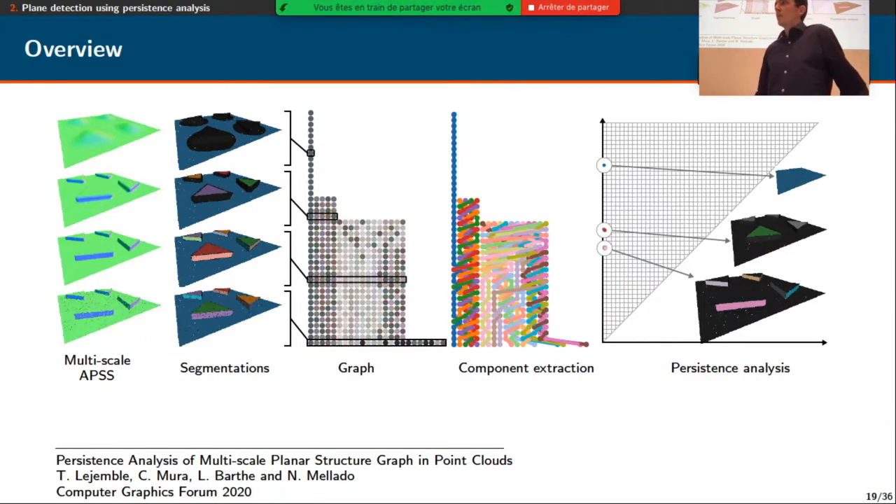Because my intuition is that persistence is so good at extracting and detecting structures that even if you use the worst baseline ever, we have decent results after the persistence diagram extraction. And yeah, I'd like your input on this.